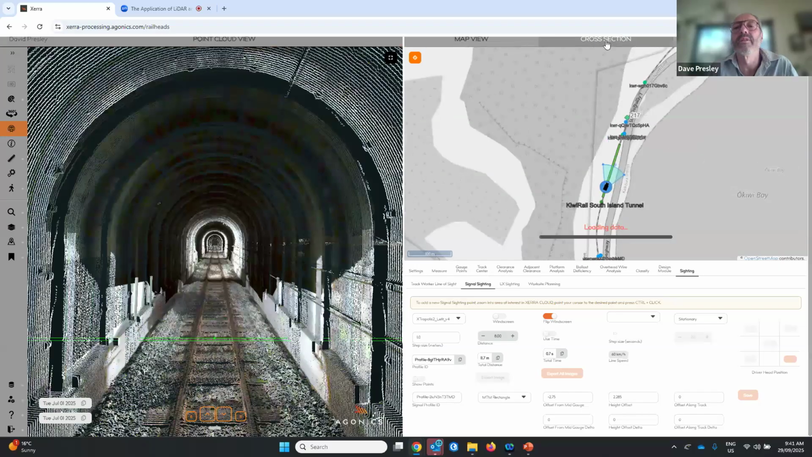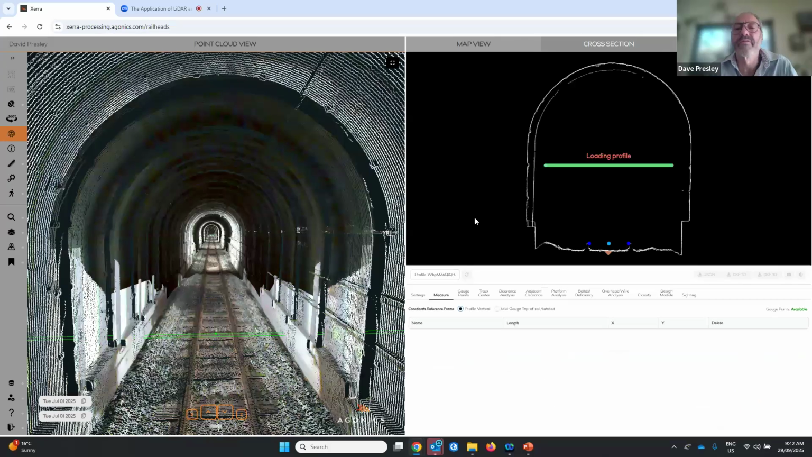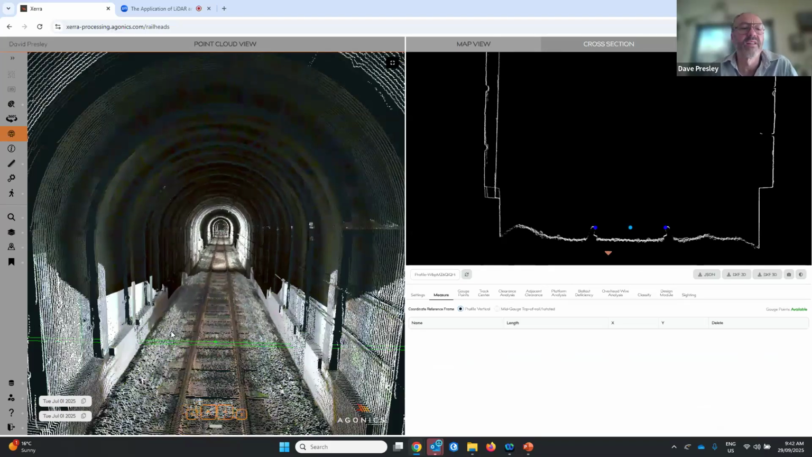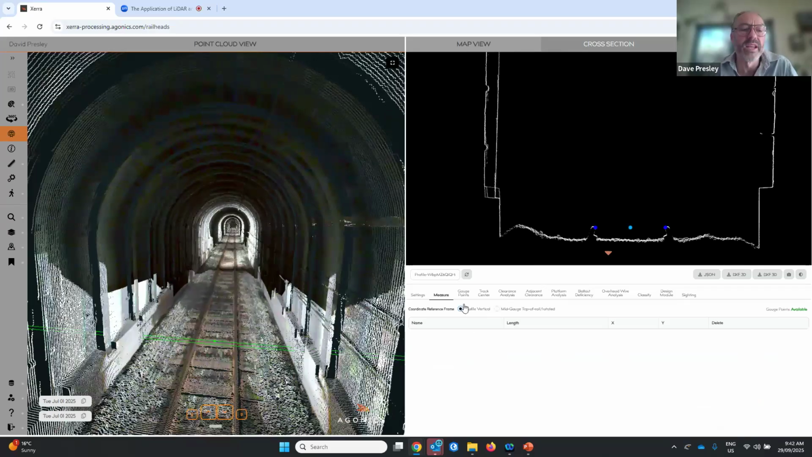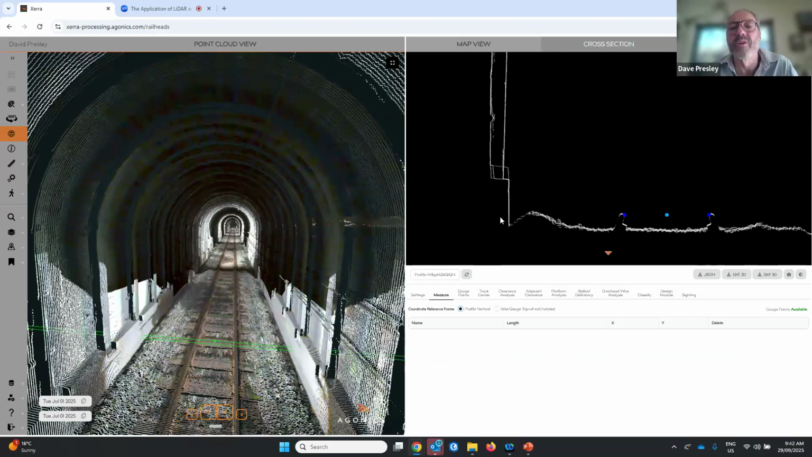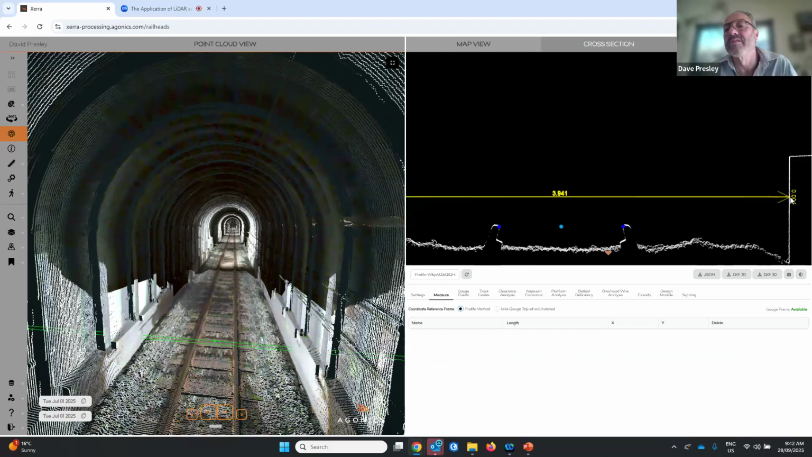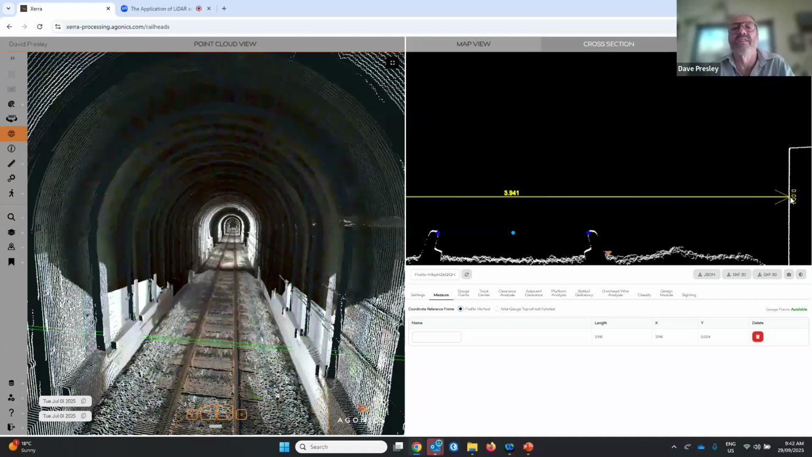Sorry, I just need to go up here. Sorry, it's just loading while I do this. So there's a cross-section. If I, for instance, was interested in the width of the tunnel, or from here to here, then with a measurement tool, because every point in that point cloud has an accurate coordinate, I can simply measure from there across to there, and suddenly I know that that's 3.941 meters.